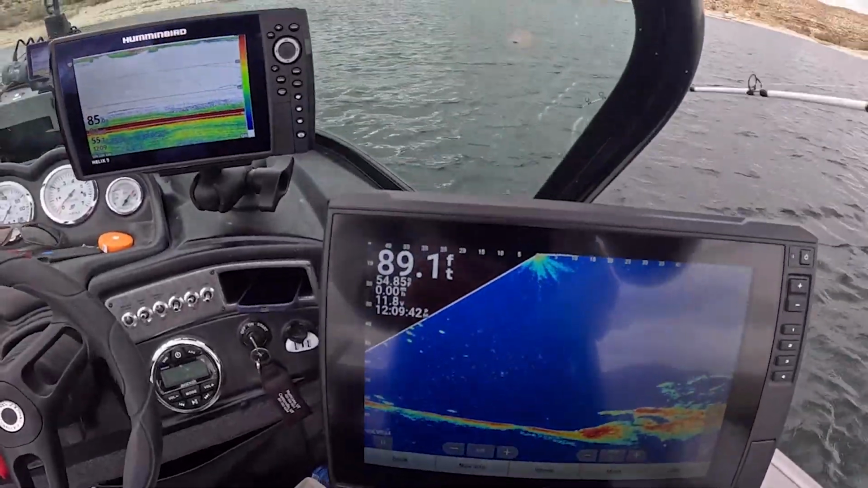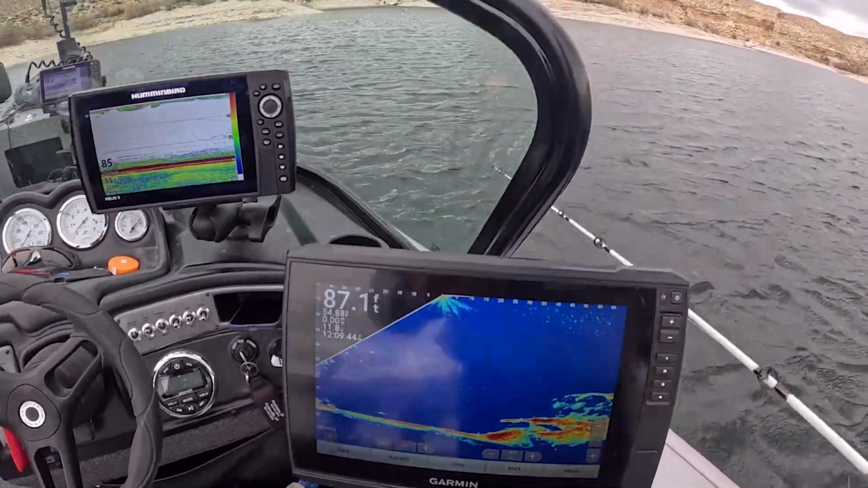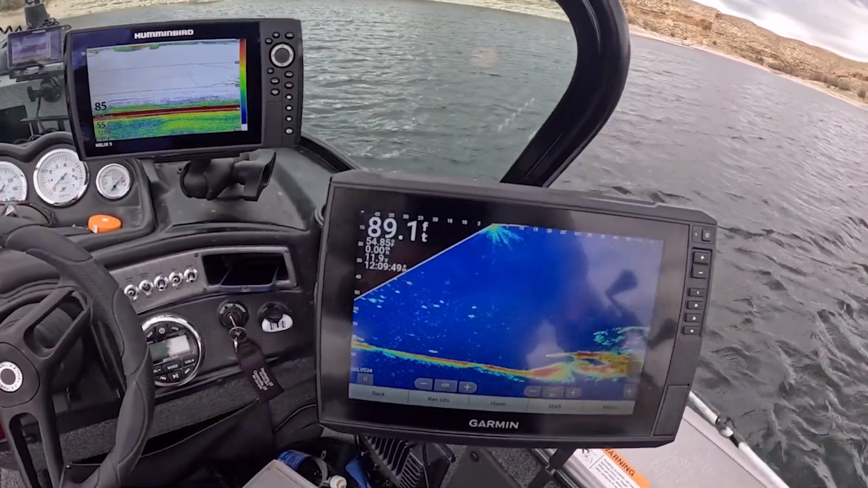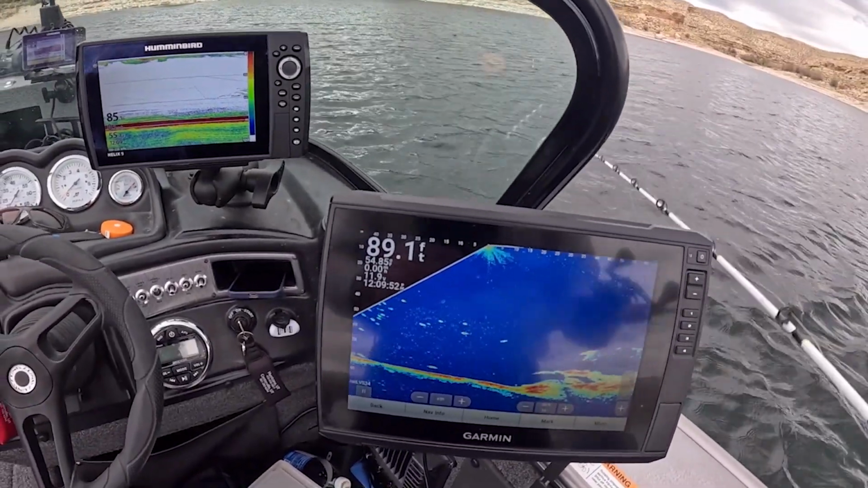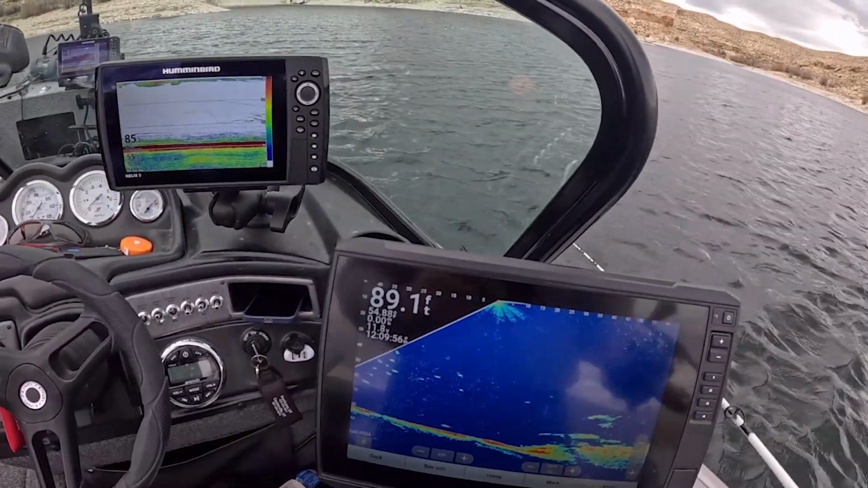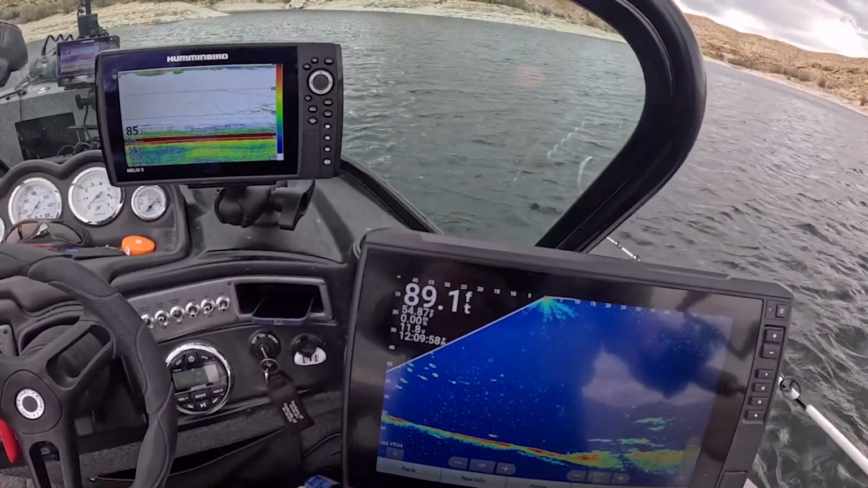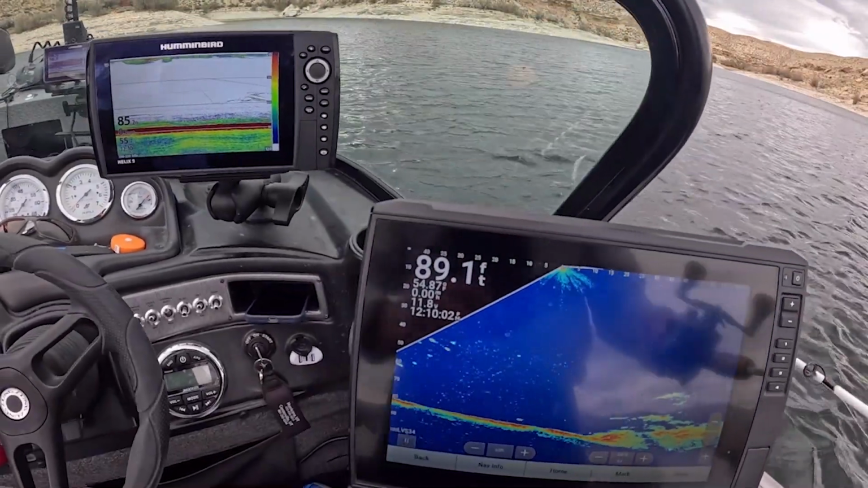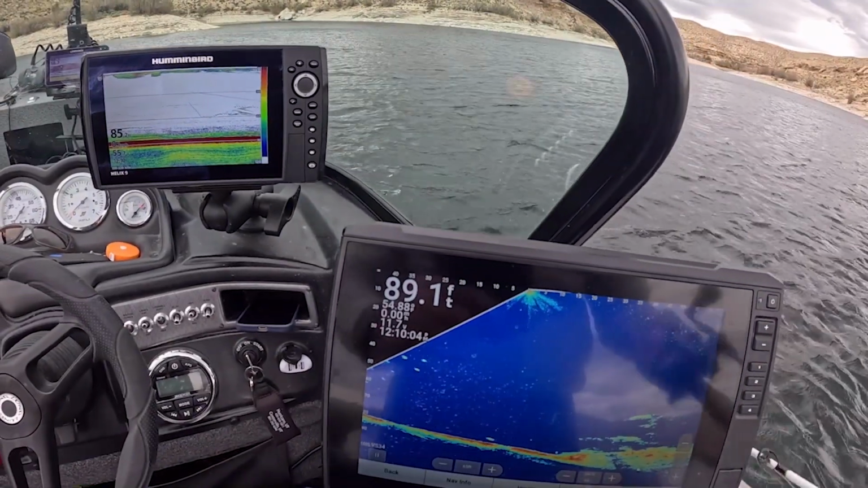A little bit below them, but there's a lot of fish there. See if I can get them to come over and show some interest from where I am. Yeah, a little bit of interest. Got some fish off to the left.